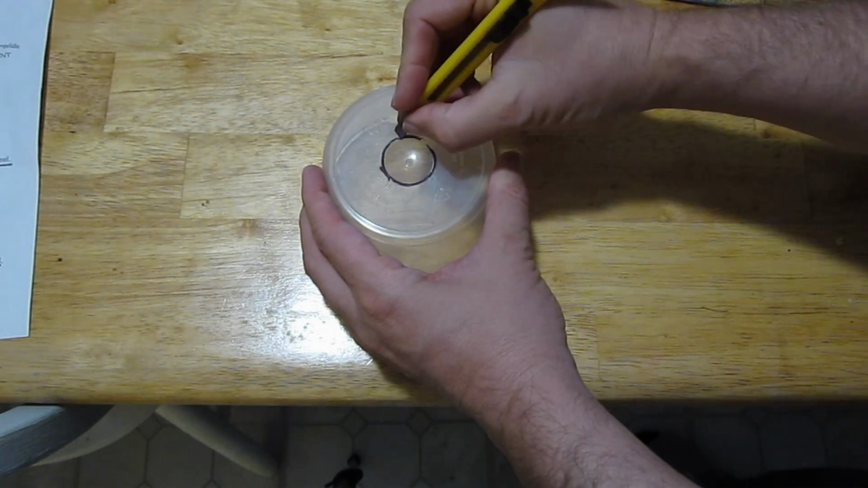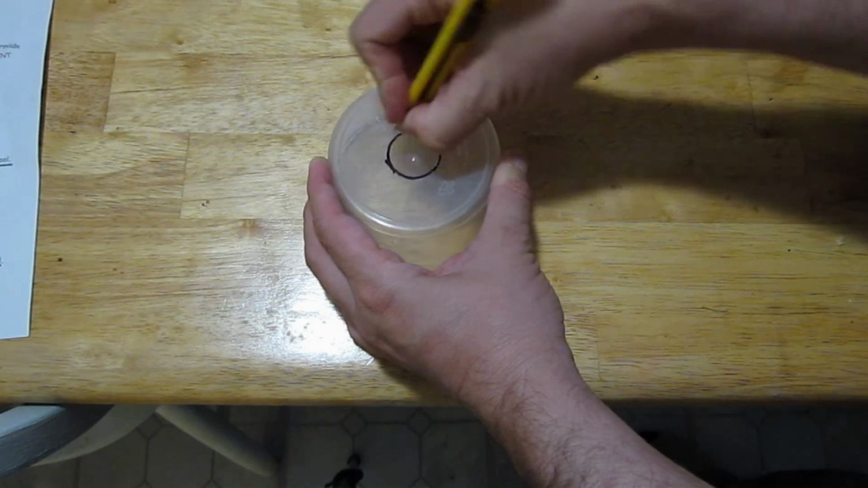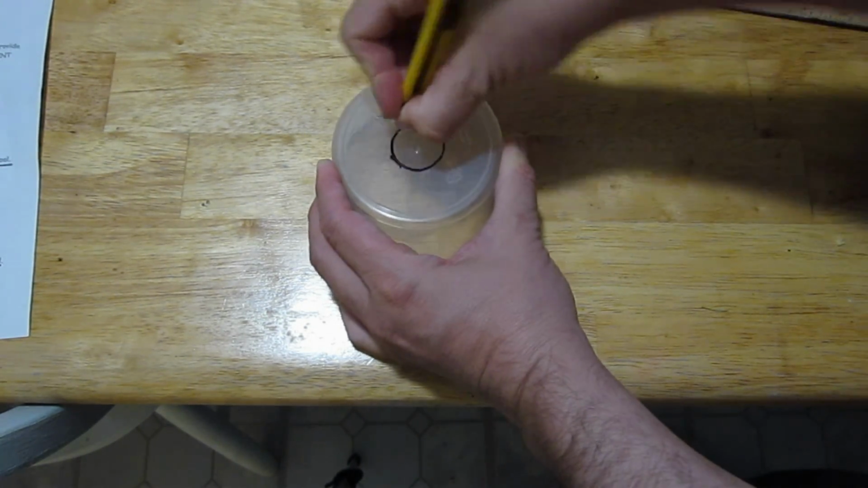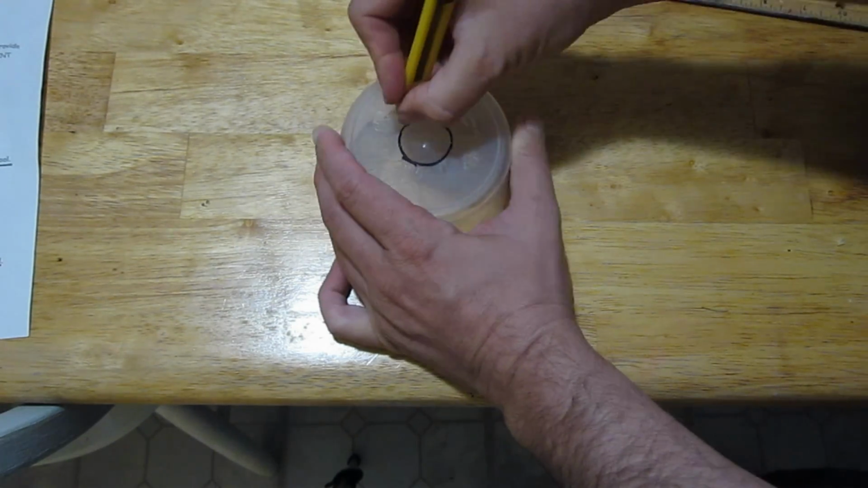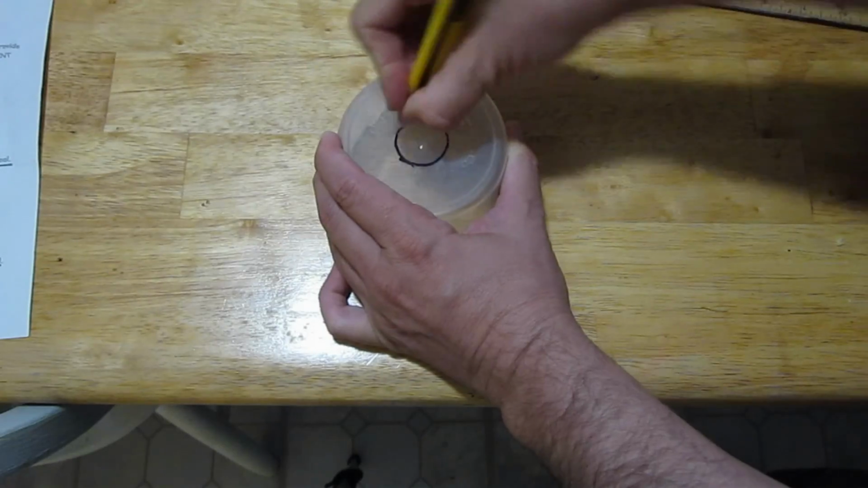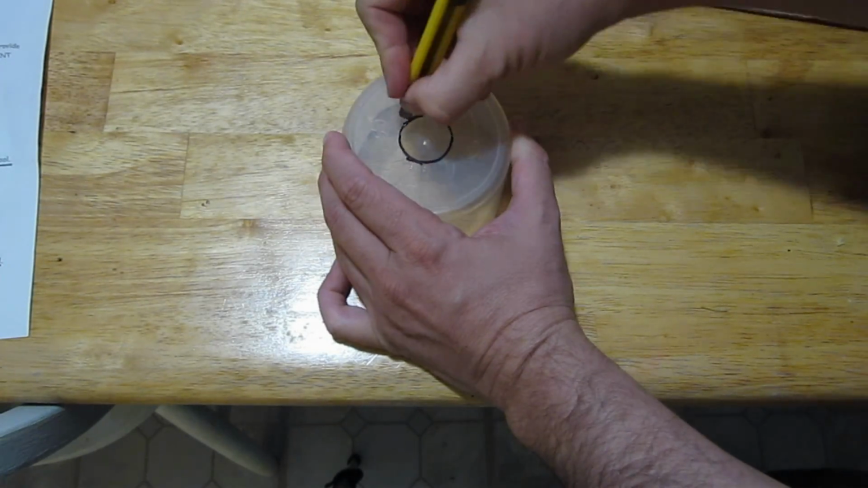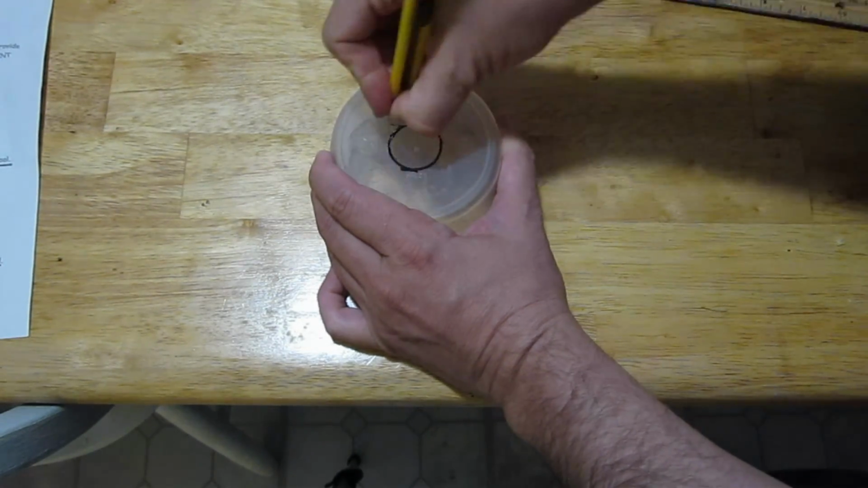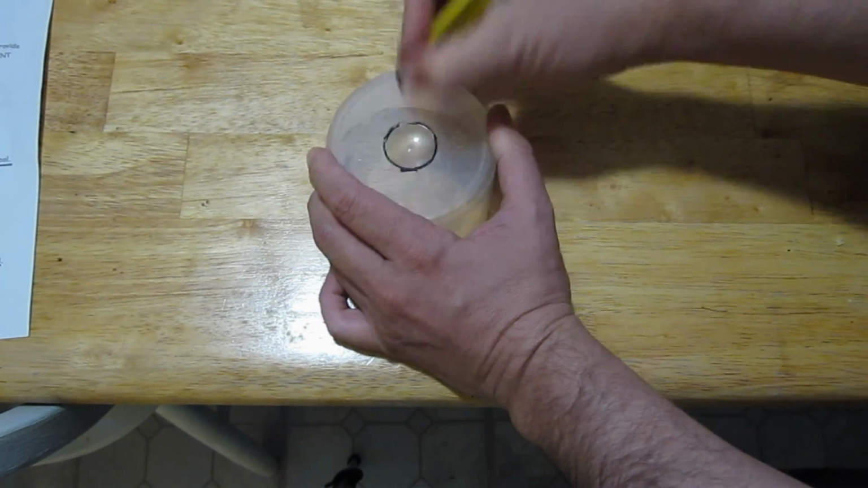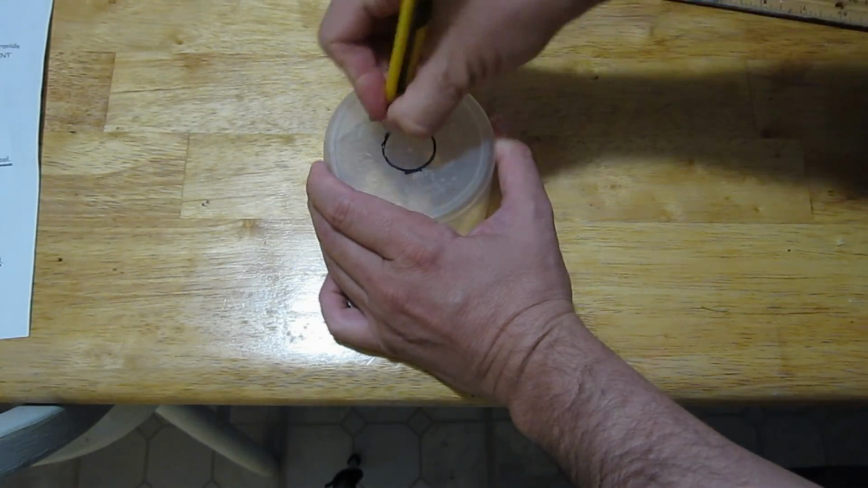Okay, so it's a little bit stronger here. Hopefully the knife doesn't break and cut my fingers. So let's try going around and cutting this the same way we cut the other thing. Just jab it, work it down through. Okay. And we'll work on that for a little bit.